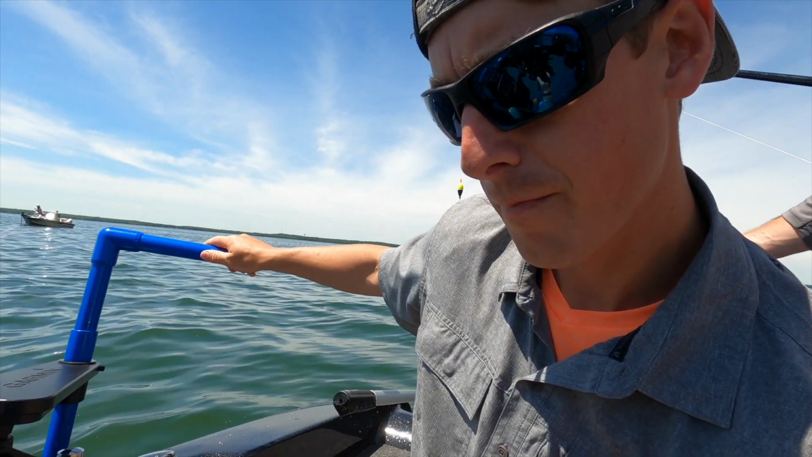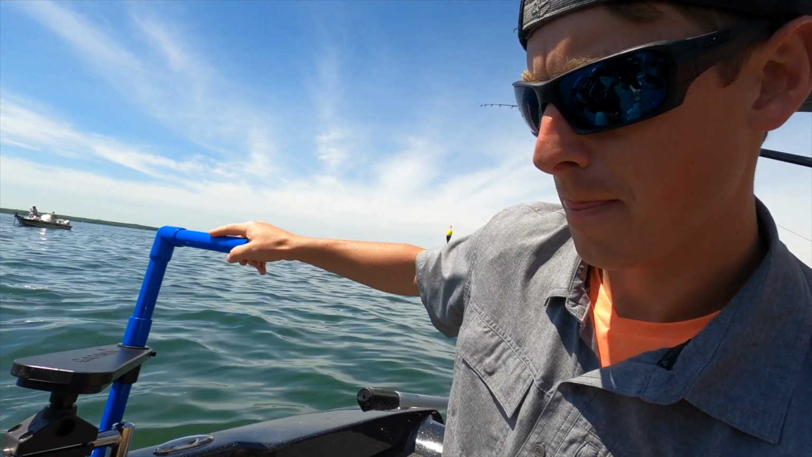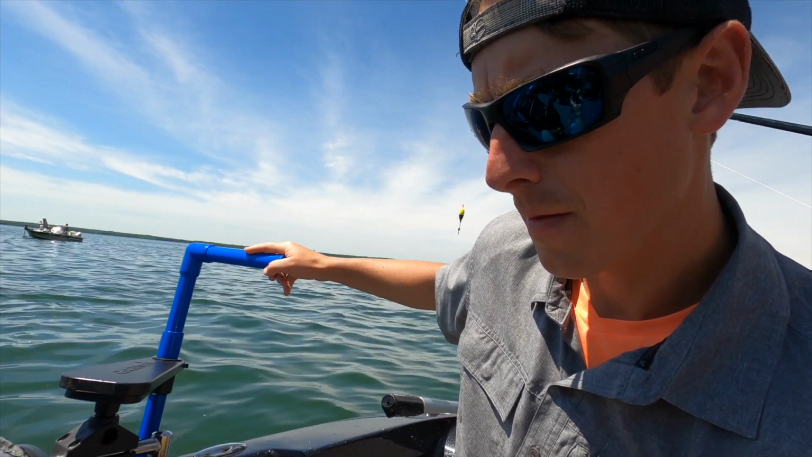There you go. So hopefully we're not on too big of a time crunch. No, we're not. Probably doing what, half mile, 3/4 mile an hour, and then as we're going, we're just rotating the pole back and forth until we see fish. There was one there that just dropped down at about 35 feet away to our right.